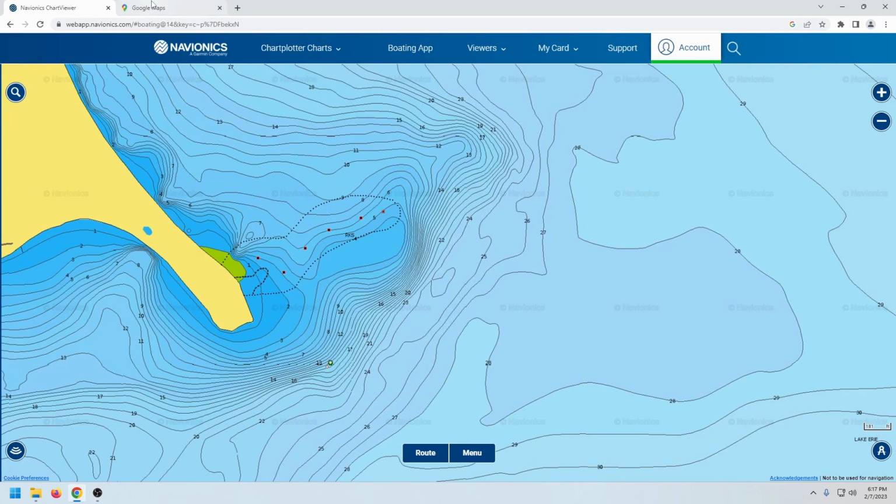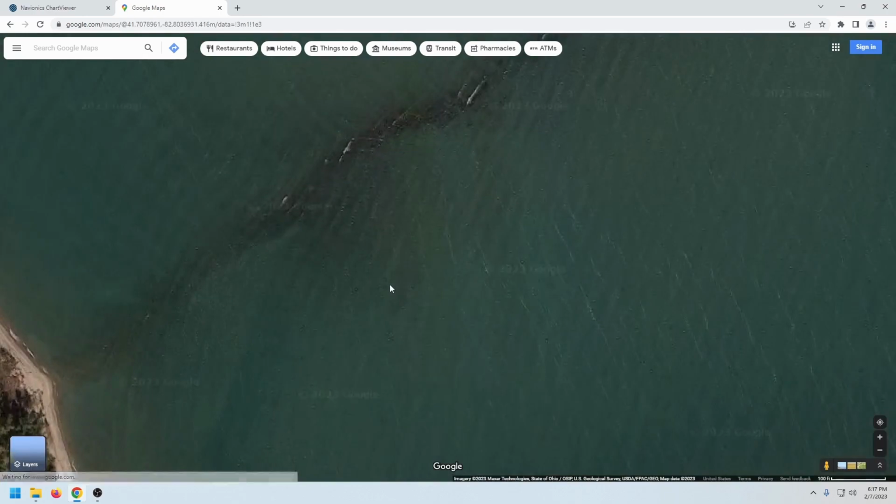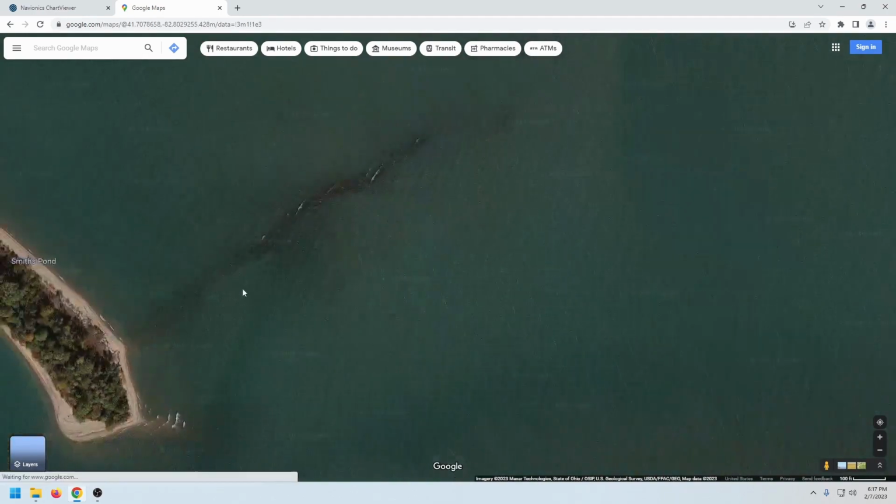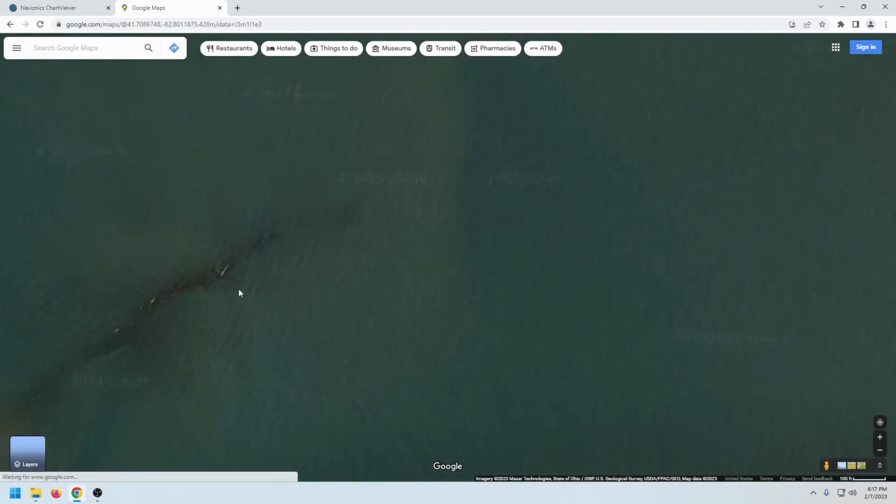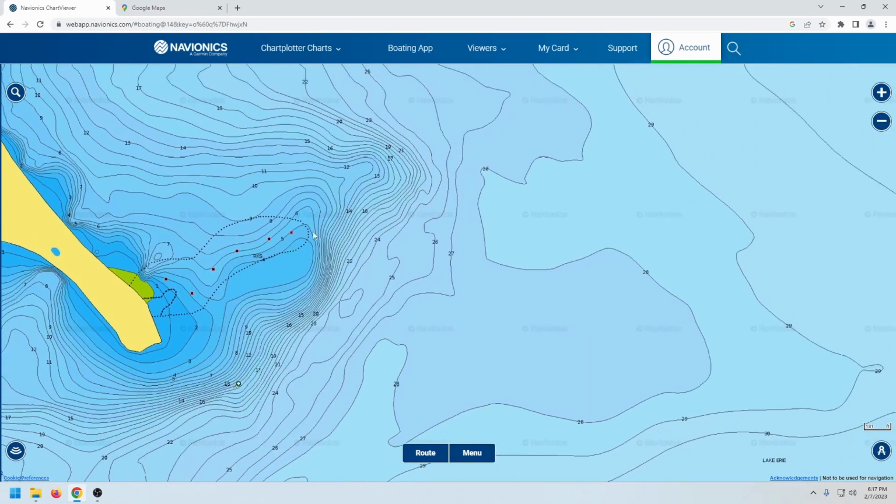I'm going to switch over to Google Maps so you can see it a little better. You can see it's real shallow. You can see the waves breaking on it. So on this point, where I put my boat is right here on the end of it. So if I switch back over to here, I'm way out here with my boat, and what I'm doing is fan casting either a drop shot, tube, or even a crankbait. I've thrown that in this area and caught fish.